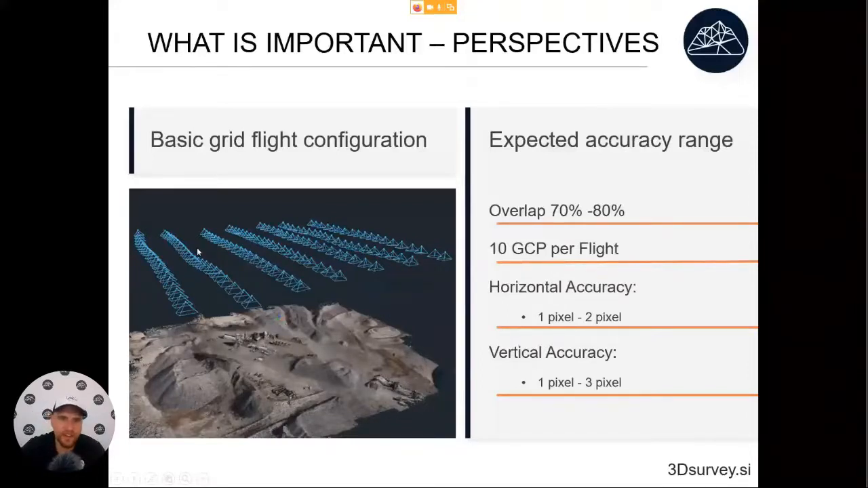With that kind of flight, if we place 10 ground control points on our area of interest, we can expect horizontal accuracy to be between 1 and 2 pixels, and vertical accuracy will be similar. We can check on a project later. What's important, doing it like that, we will get accuracy that will be better than 4 centimeters. So okay, here we say 1 to 2, 1 to 3. If you do everything perfectly, the accuracy will be better than 4 centimeters for sure.